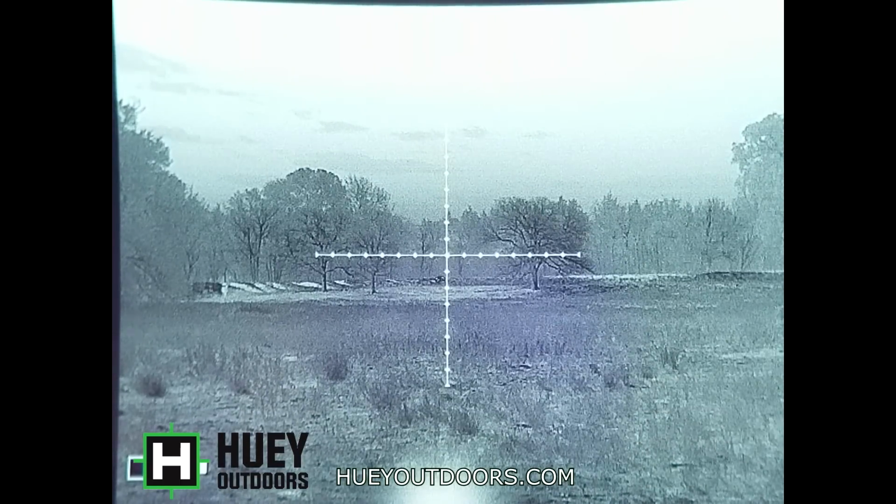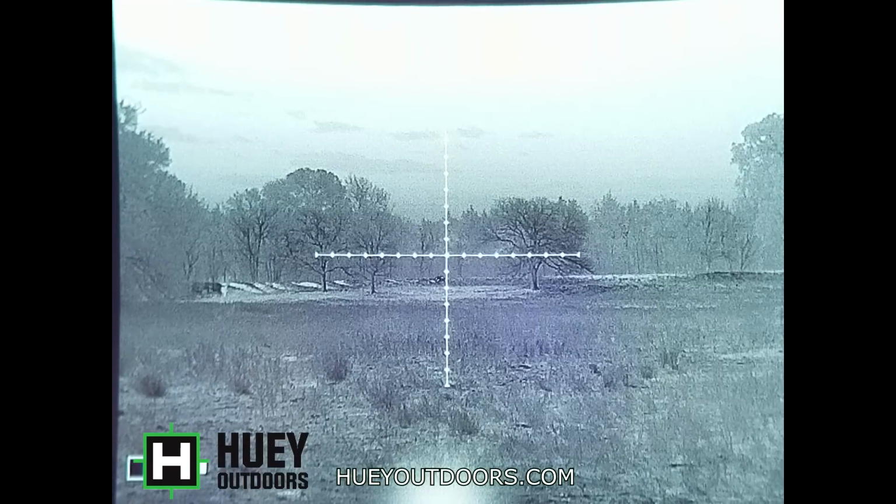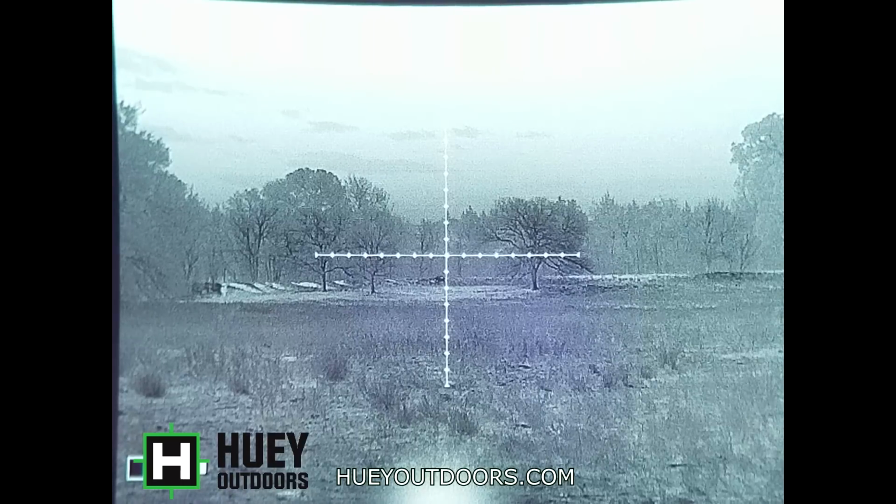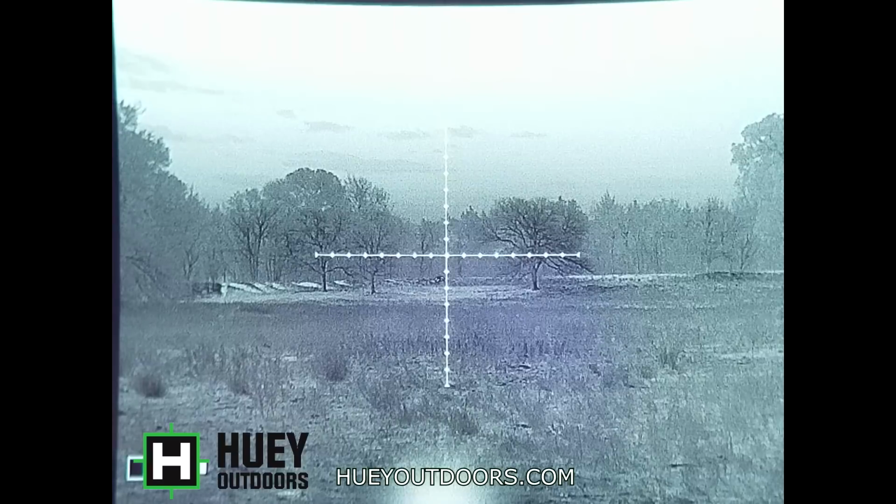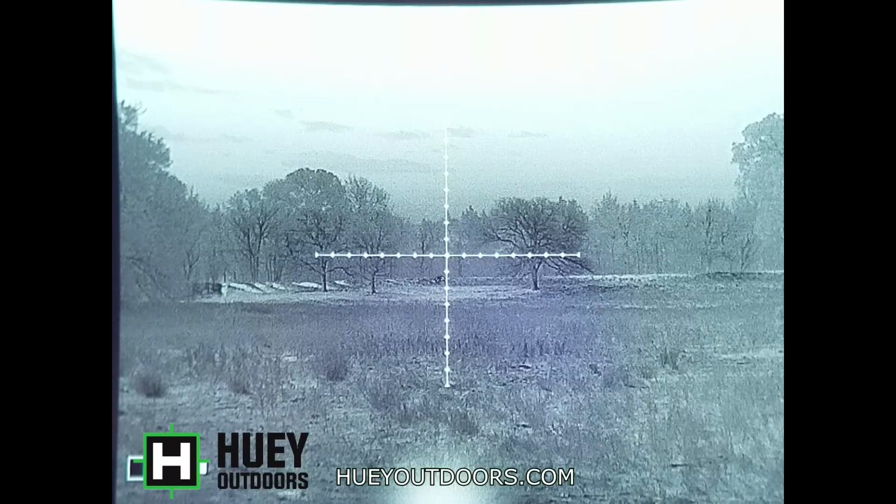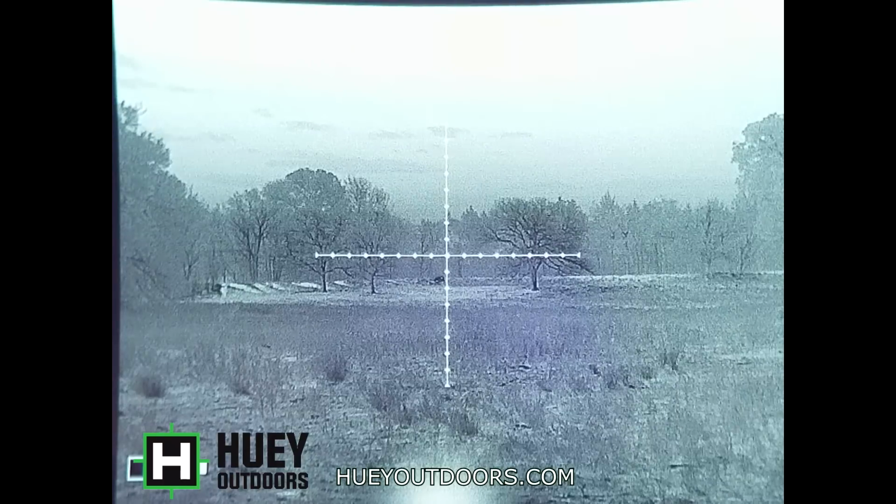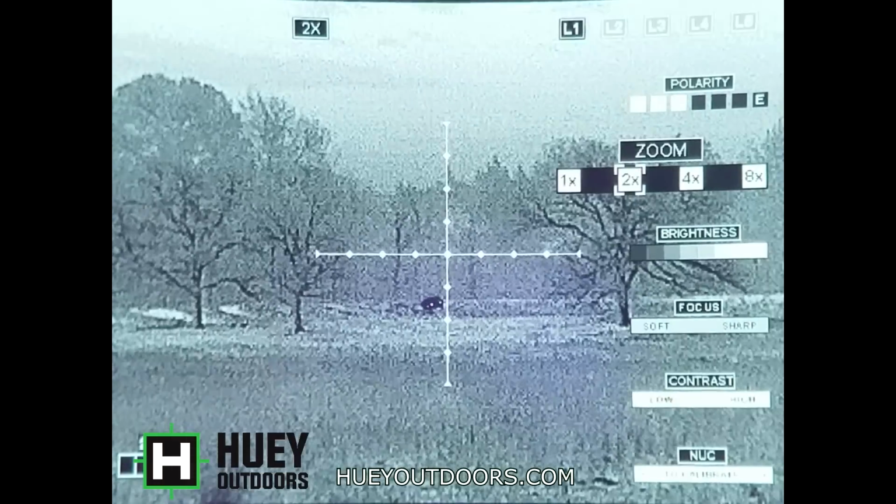It should be showing up as a white target. I'm seeing little glimpses of it. You can see the trees. That would be a hell of a shot, for me at least. The mil dot covers almost the entire target. Great image. Really wide field of view. And there you see some of it sparkling there.